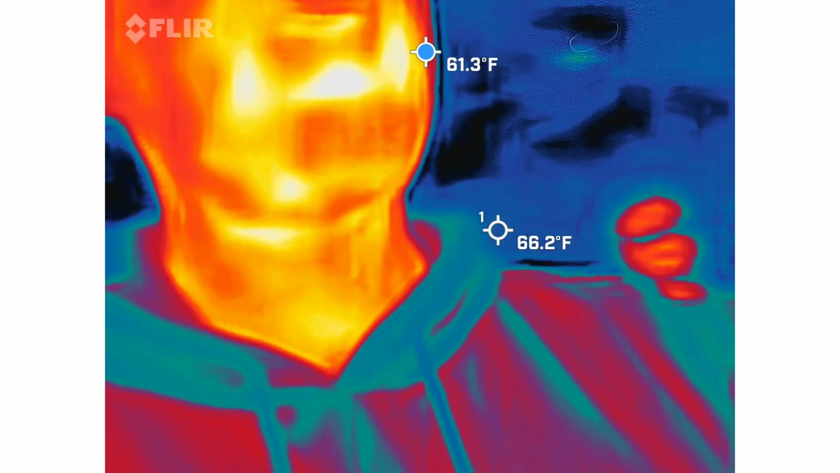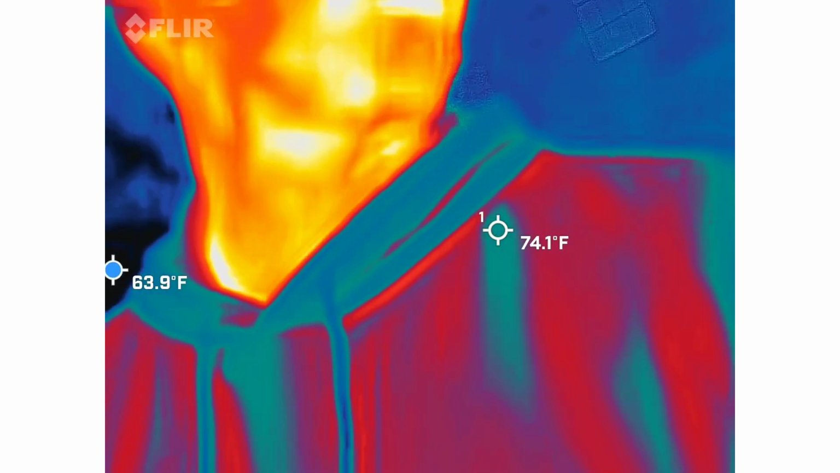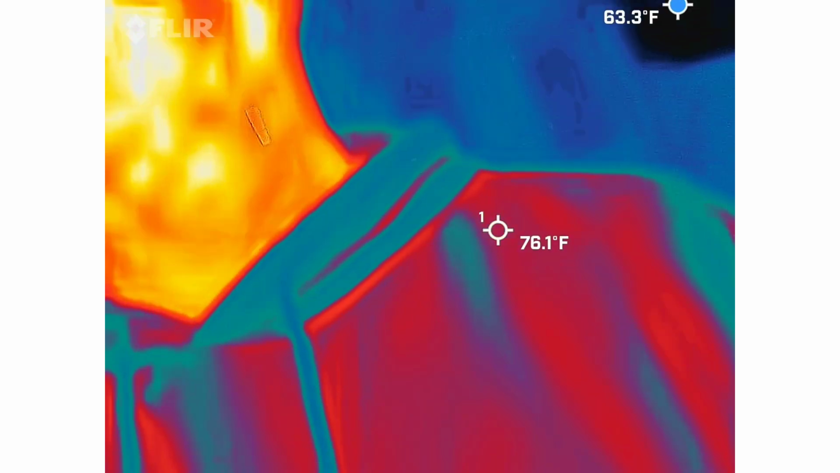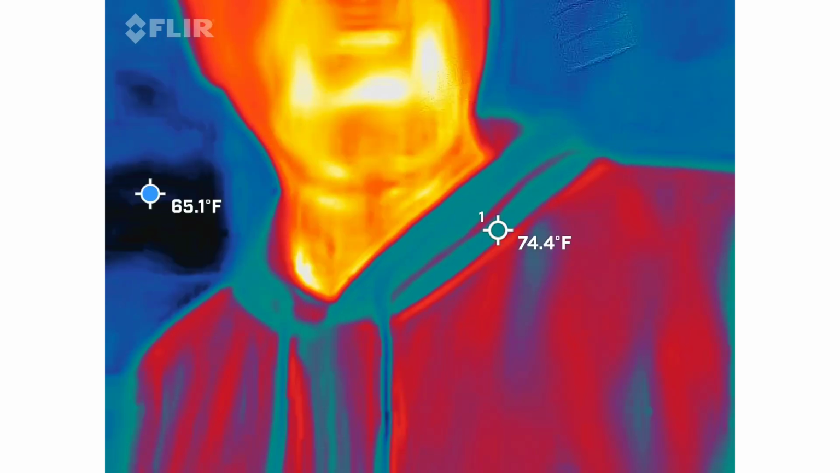So this is a FLIR camera. This is the legitimate one, you know, it's not a phone app. We'll just put it out there. This is what firemen use to actually help save people. So this is a legit camera. Now, you should be able to see me in there, red, orange, and yellow guy, right? So this might work tonight.